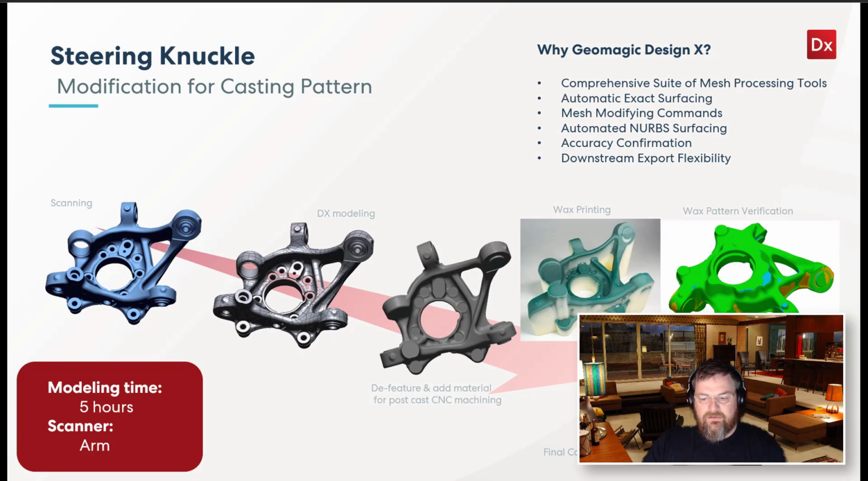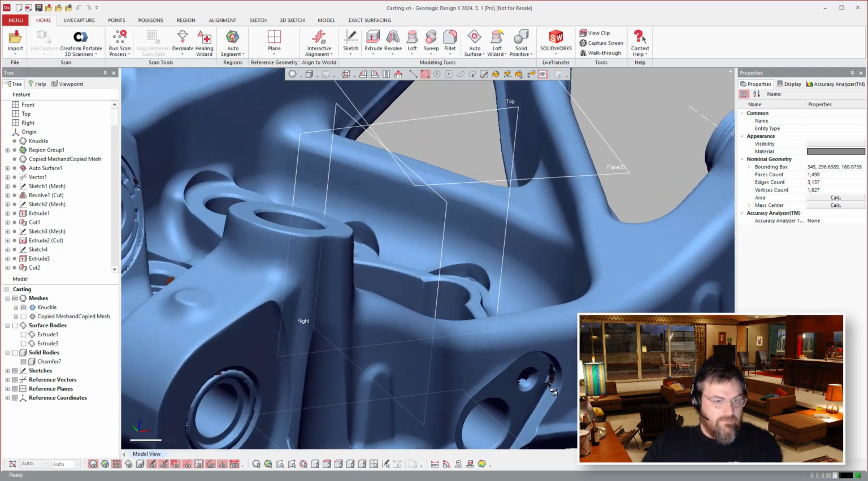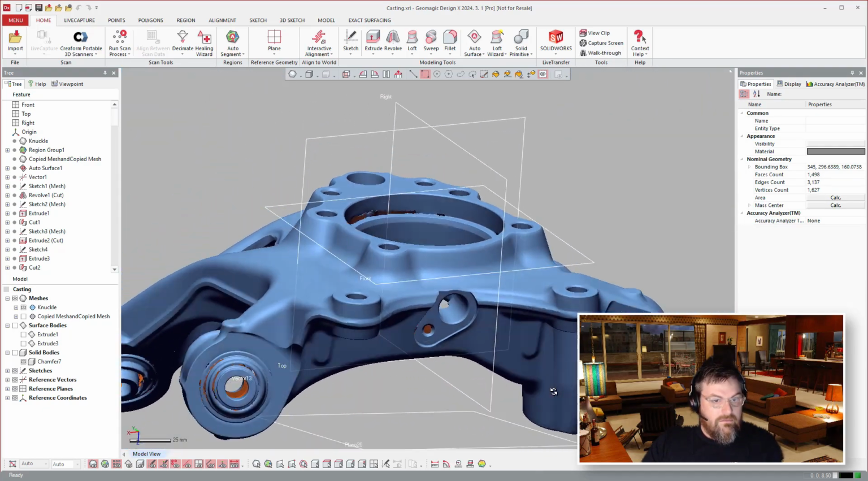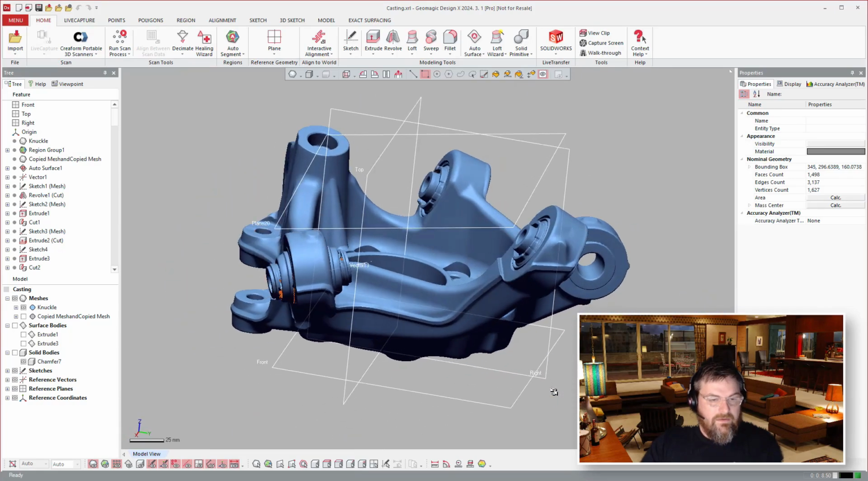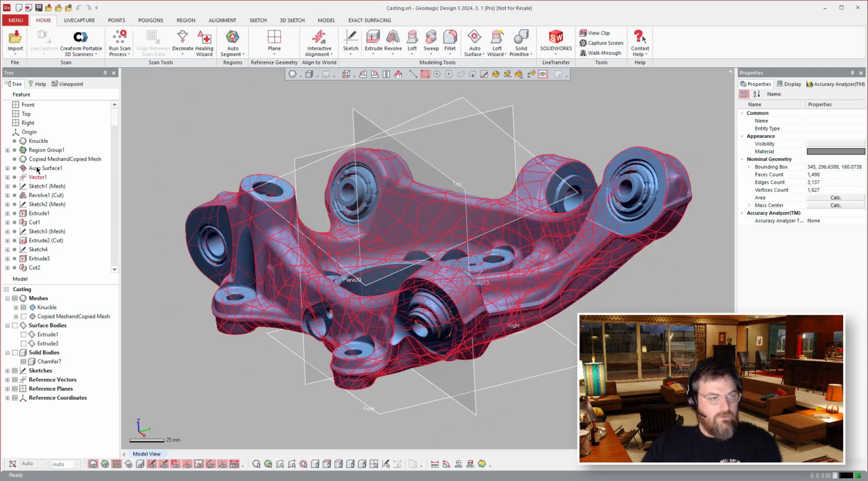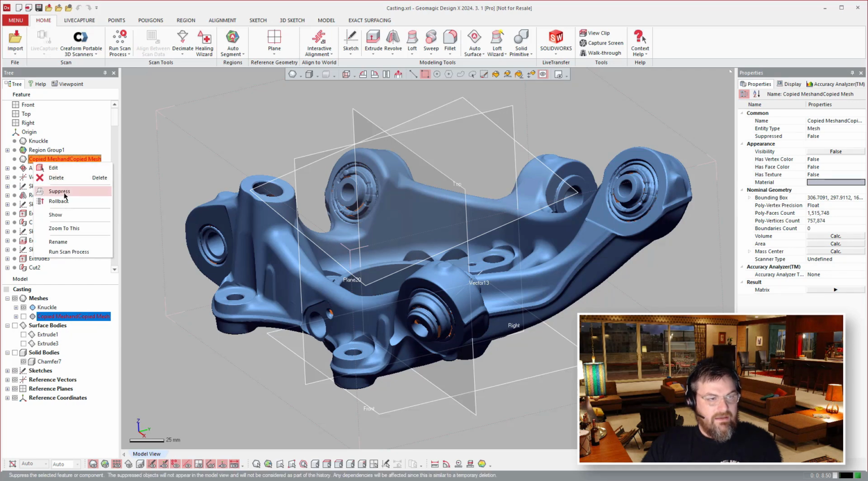So let's go ahead and switch over to Design X, and you'll see here is the scan. Beautiful scan from an arm. And with this one, what's special about it is if you roll all the way back, you'll see that we have the knuckle scan and a region group, and you'll see we have a copied scan. So I'll roll back just behind that.